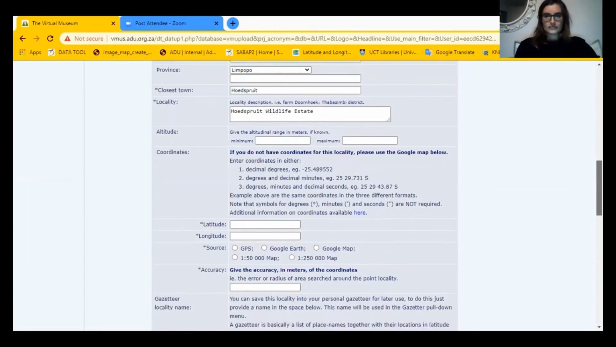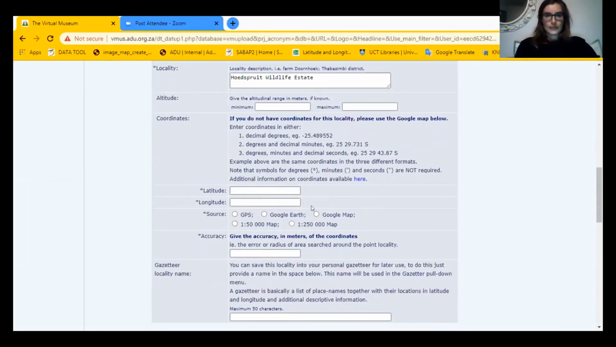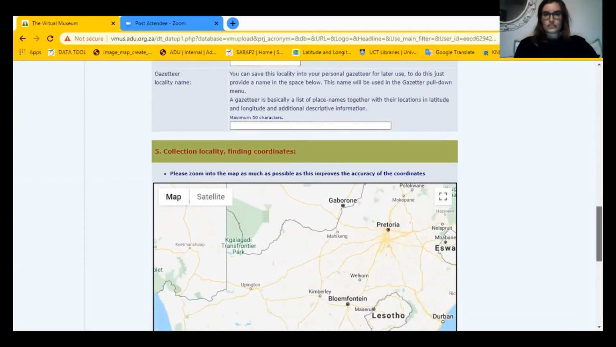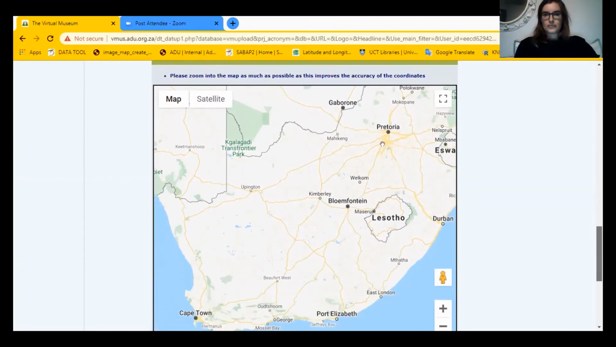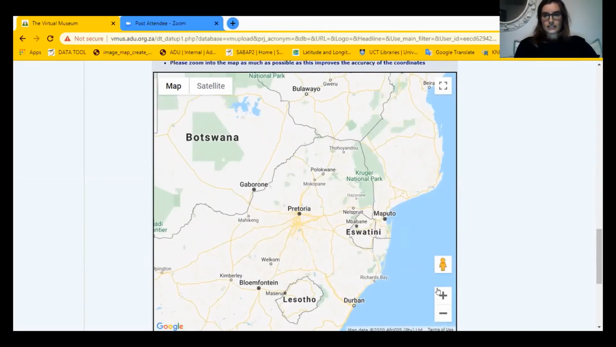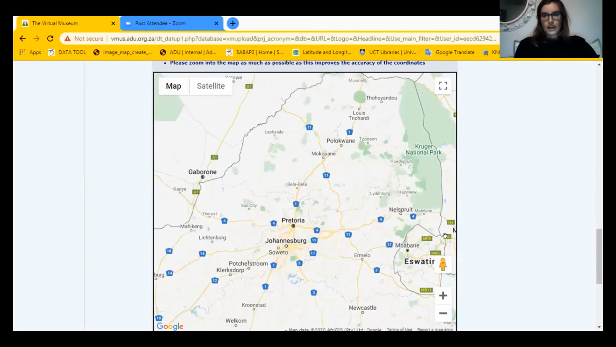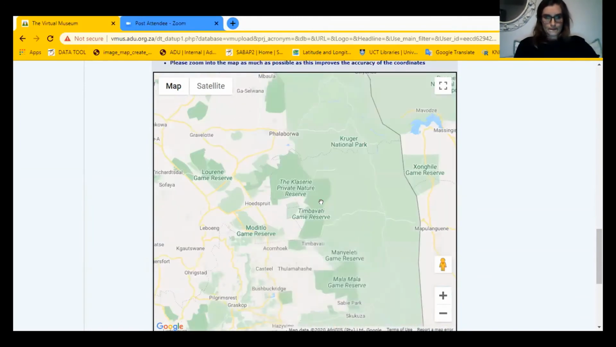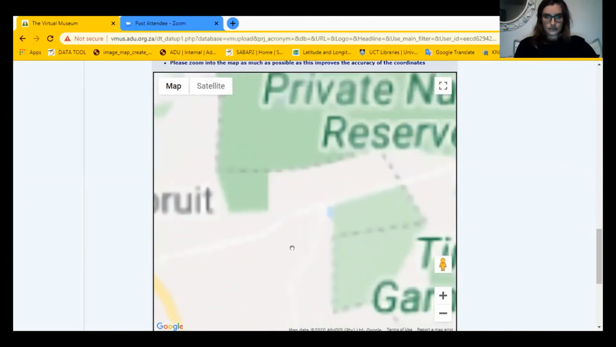Then you get to fill in your coordinates and also select the source that you got your coordinates from. I'm going to use the Google map, which is the one I use most often. It's just the easiest. So you scroll down to the map, and then you zoom in as accurately as possible to where you photographed your critter.